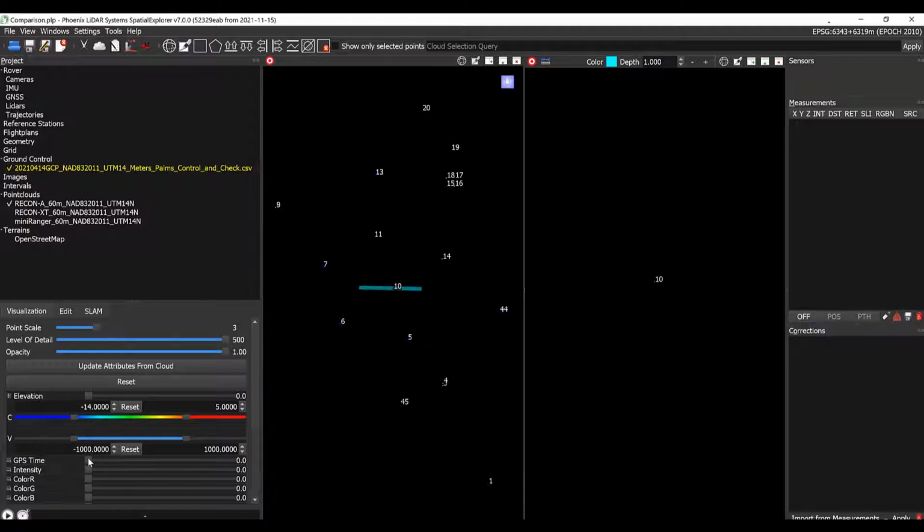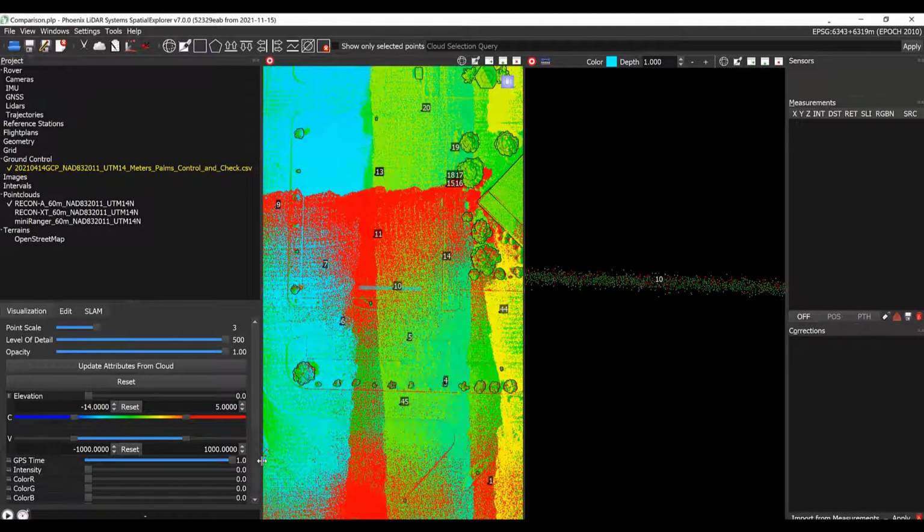This will help us see each discrete flight line. We'll start by looking at our profile view. You can see that the different colors symbolizing different flight lines show that there's a really nice mixing of the different passes. So our initial impression here is that the relative accuracy is good.